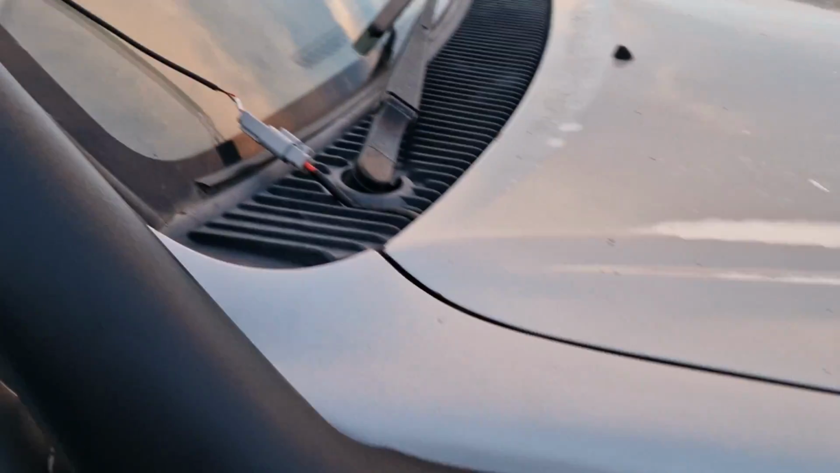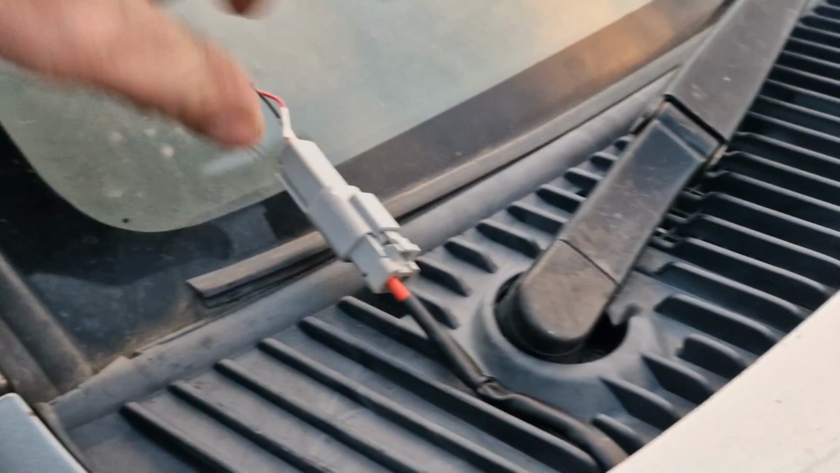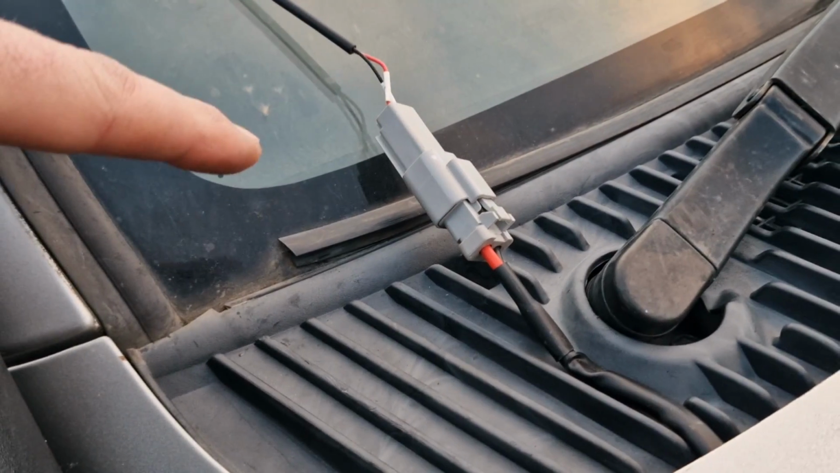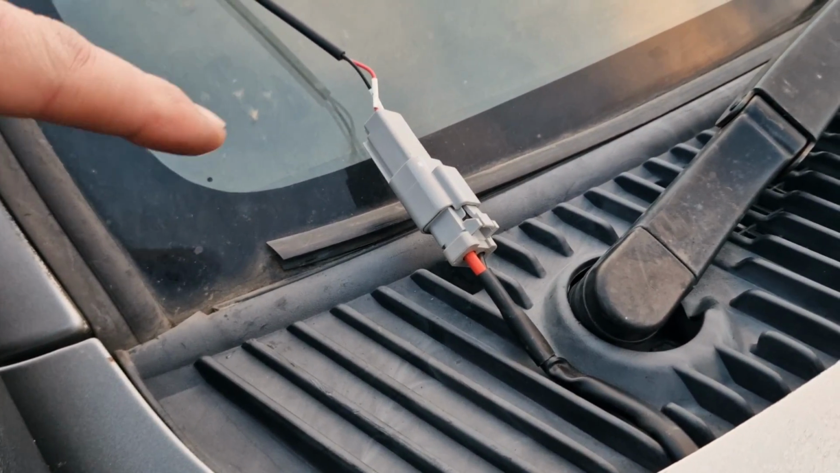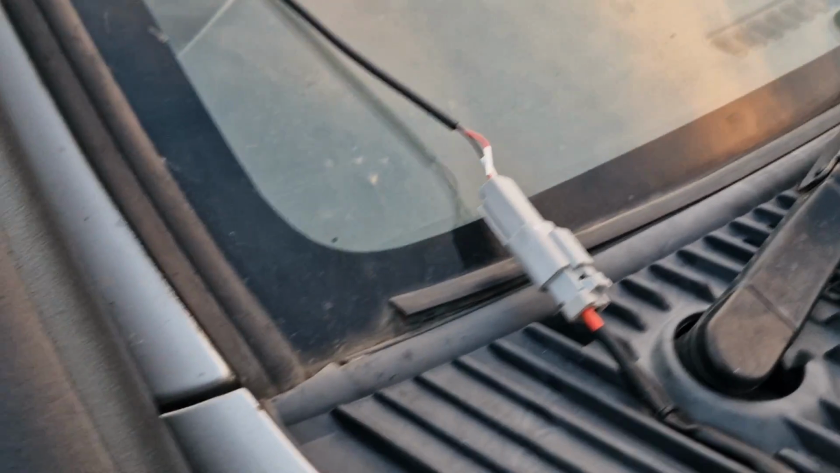And just for the sake of this video, I've got a Deutsch plug on the end of it that then goes to a wiring harness connected to the battery. I don't know if you pronounce it Deutsch plug, that's how I'm pronouncing it. If someone can explain to me through text how you pronounce it, that'd be great.